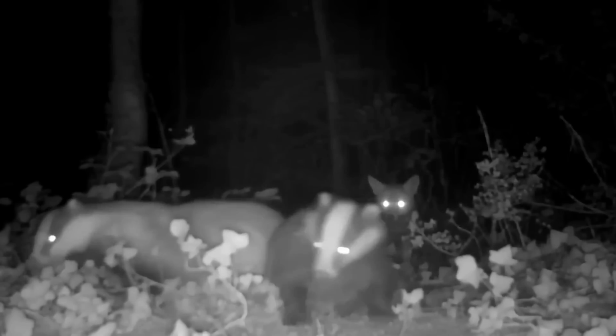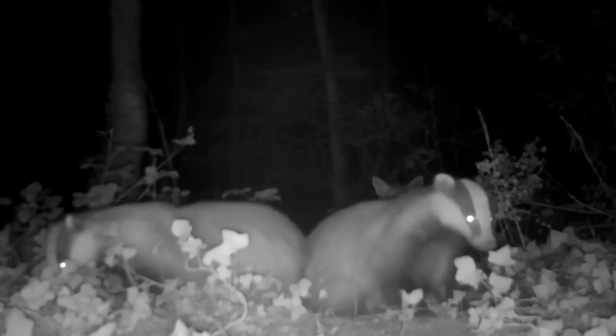Front row seats. In this bizarre footage caught on camera, we see a fox who is enjoying his front row seats to badger squabbling. The badgers do not even appear to be aware of the fox's presence, as they are so caught up in their tussle, but the fox does not seem to have any intention to move as he is intently watching the furry brawl.